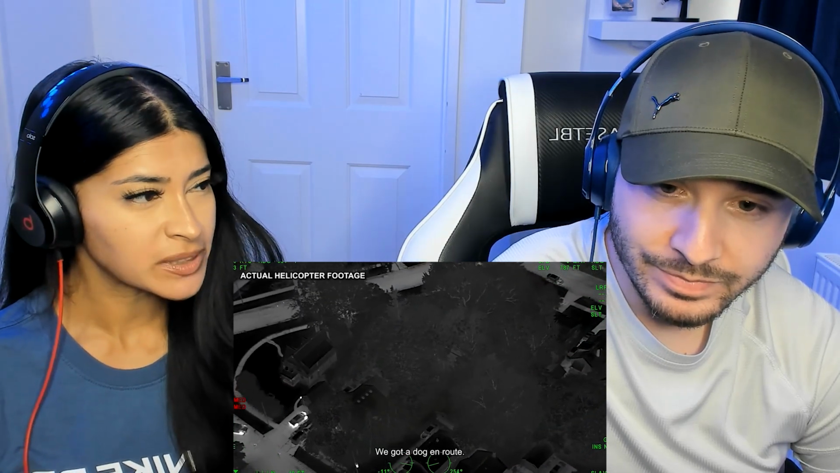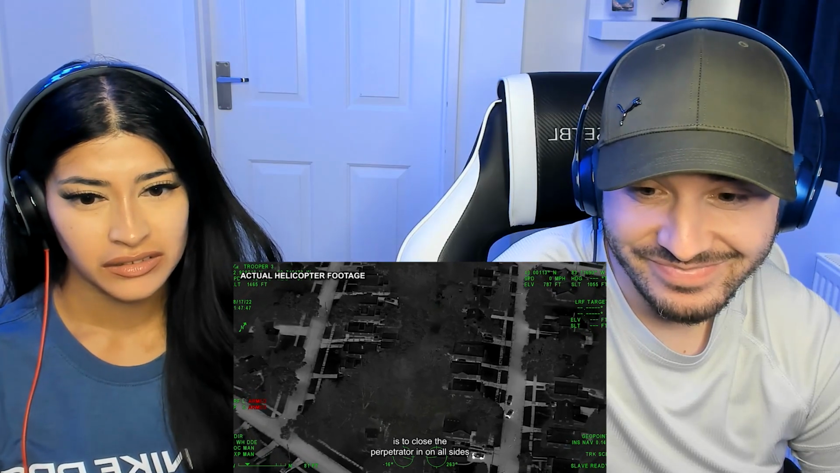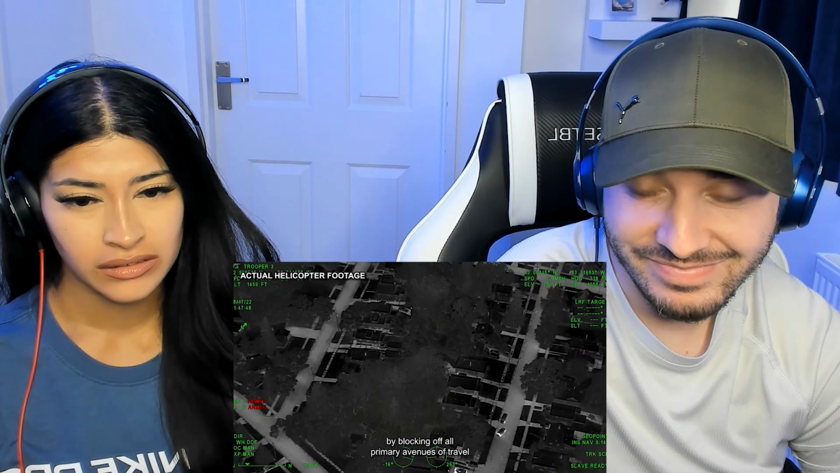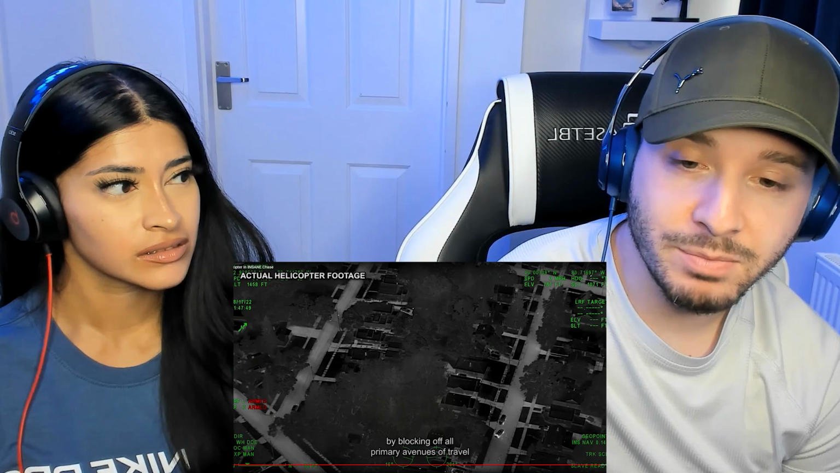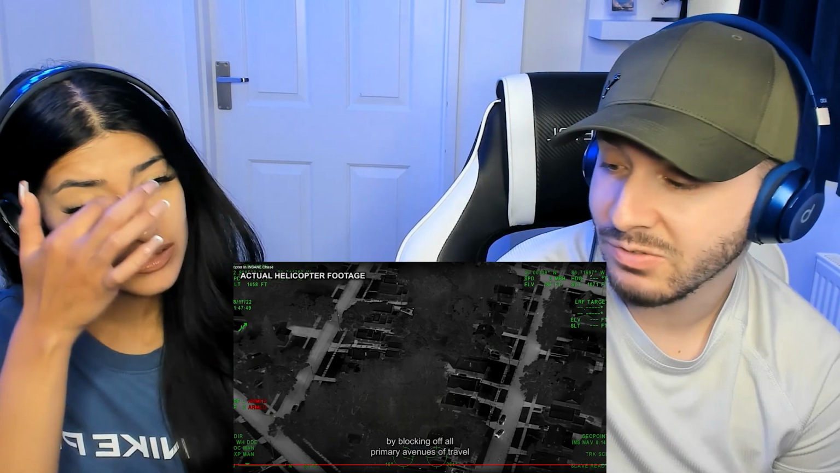Don't they know the chopper's on them? I think the purpose of a perimeter is to close the perpetrator in on all sides by blocking off all primary avenues of travel in the immediate area. He definitely didn't go in the house. He's hiding behind trees. He knows the chopper's on him. He's clocked it now.